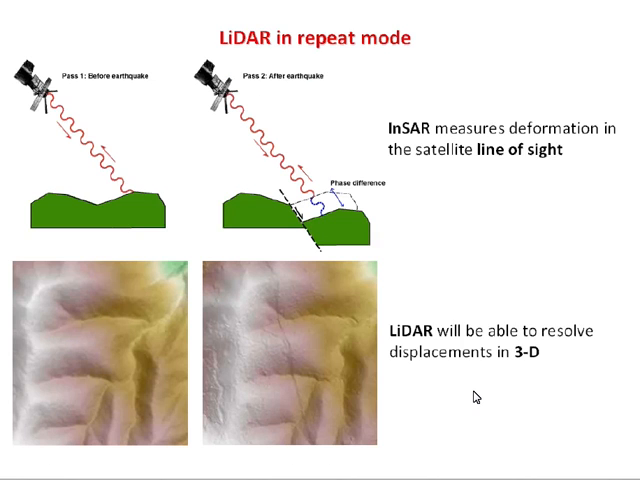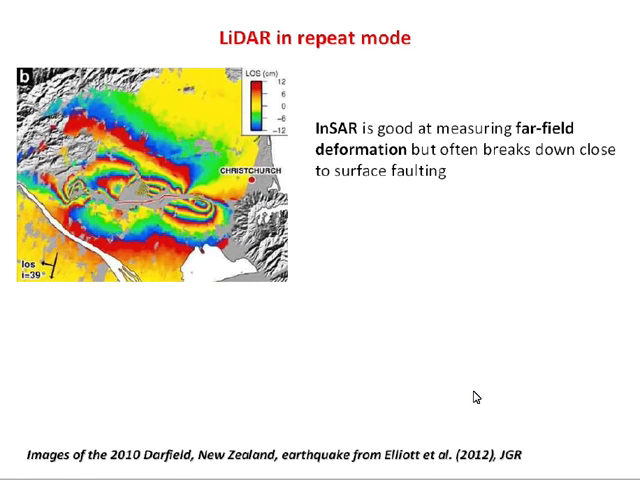This is just to give you the obvious pros and cons of the two methods before I get into the nitty-gritty. So InSAR is a satellite-based technique, and interferograms typically cover many tens of kilometers across and along azimuth. So InSAR is very good at measuring far-field deformation.